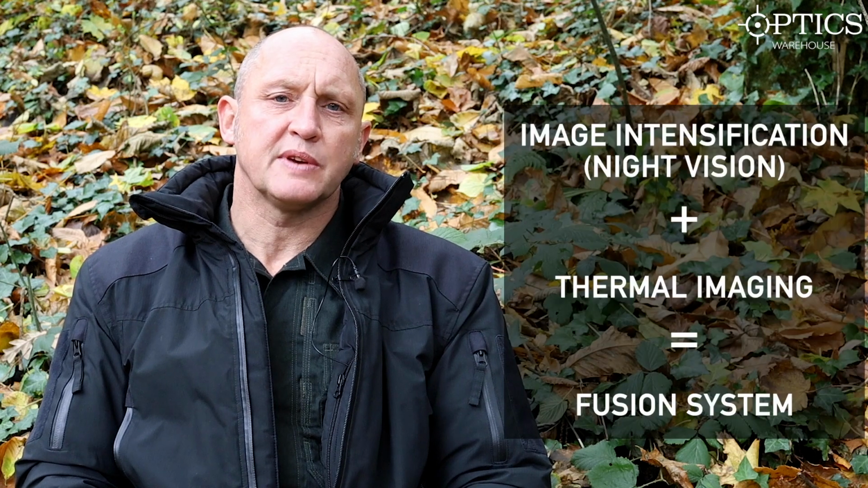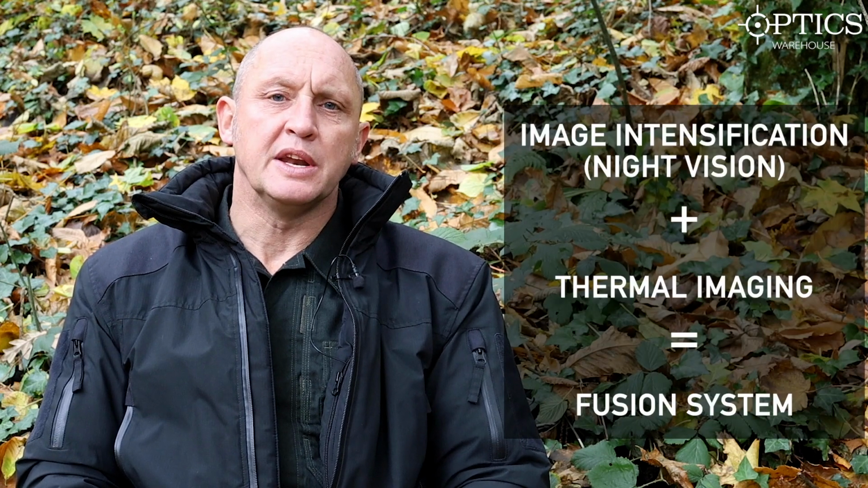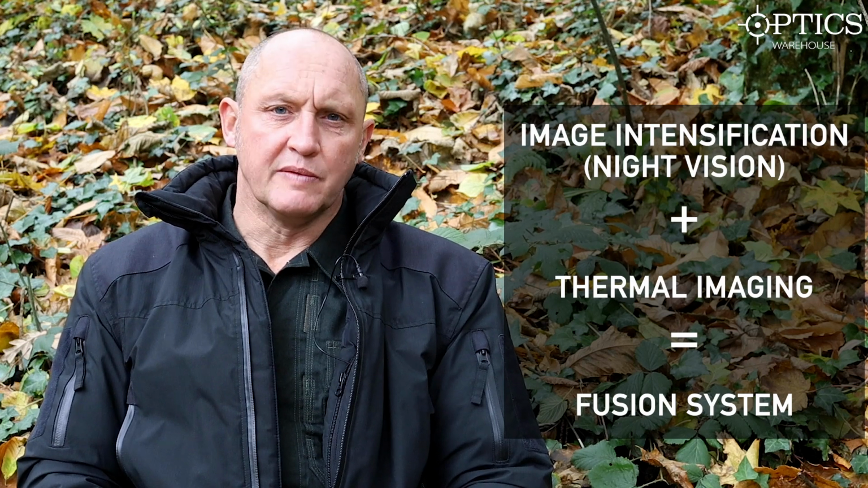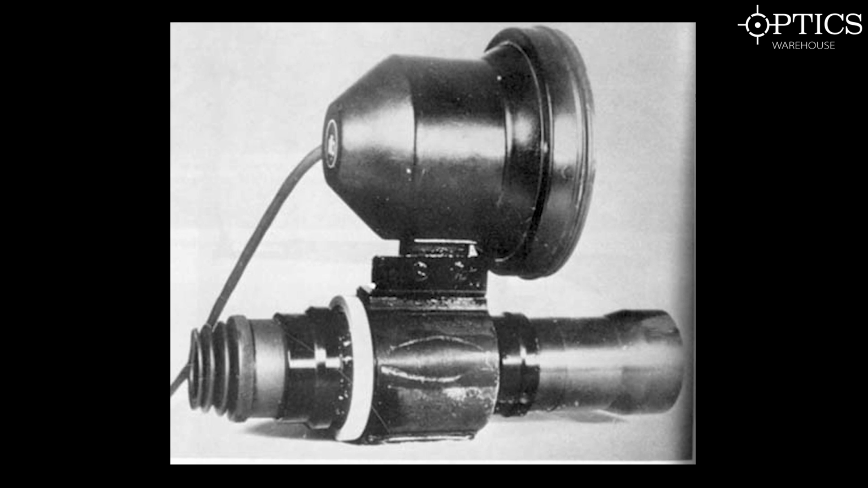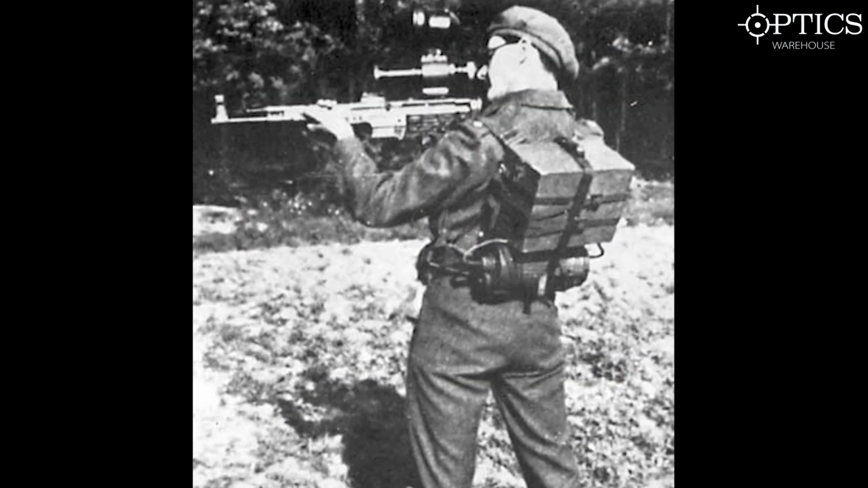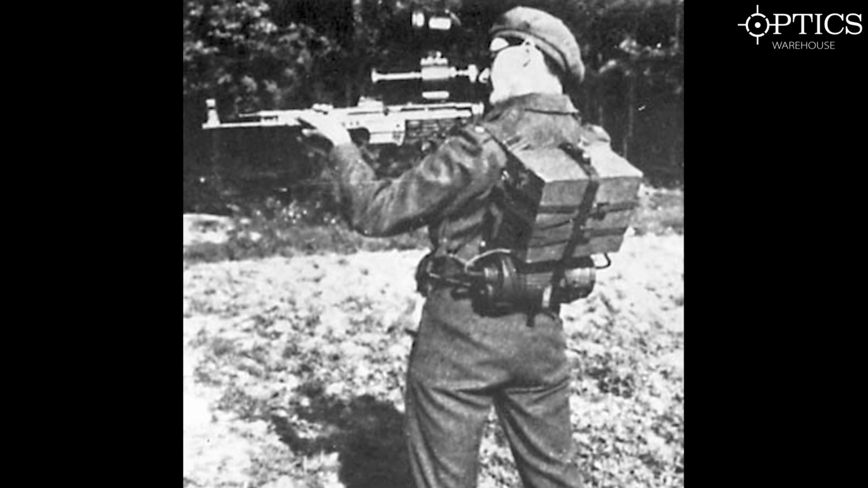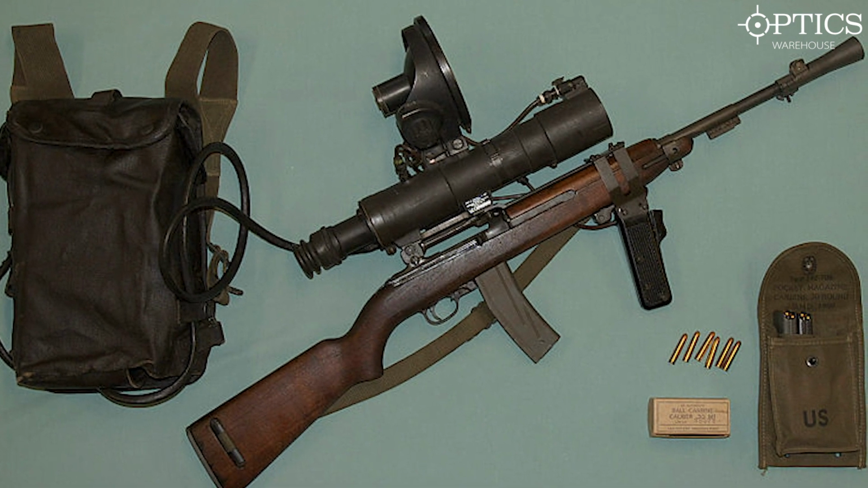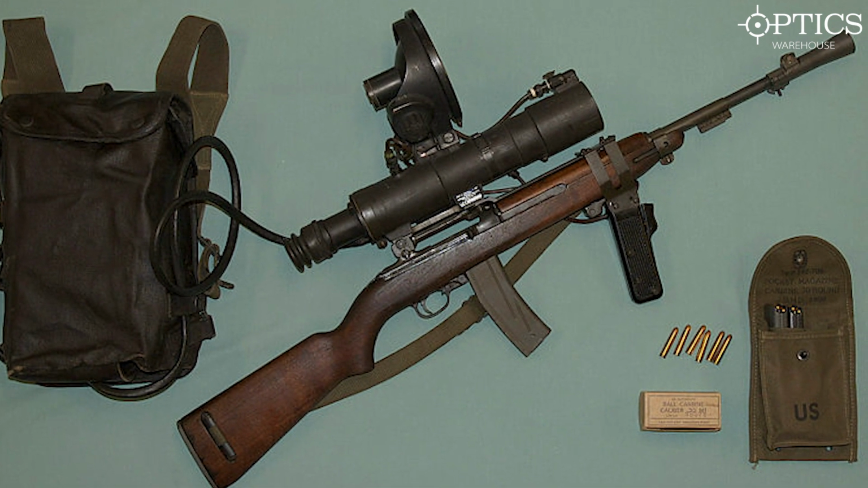To counter this, a number of innovations have been delivered over the years, including image intensification, thermal, and then an integration of both systems, which is now known as fusion. Now, night vision dates back many years. In fact, the Germans in World War II had a system which they tried to utilise. The Americans were very interested in this technology and took it a stage further. It was actually employed in some of the later fights in the Pacific War, in Okinawa and battles like that. In Vietnam, the technology was there and the Americans utilised it with great effect.